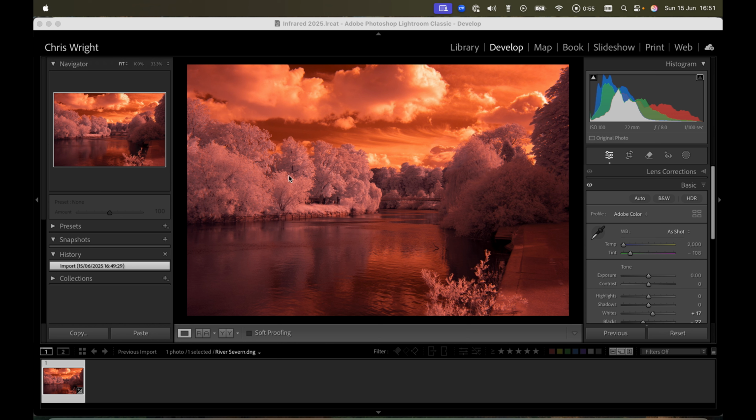We're looking at the untreated DNG file that was produced in camera, and it's very red, and we've got no latitude whatsoever. We can only make this more fiery. We can't cool it down any more than that, so we need to do something about this, and the way that we do this is we create an infrared camera profile, a DCP file. Let's go through the way that you do this.